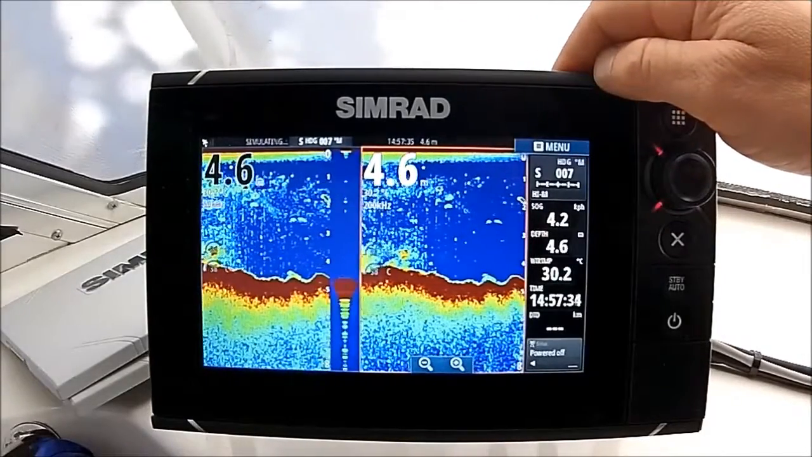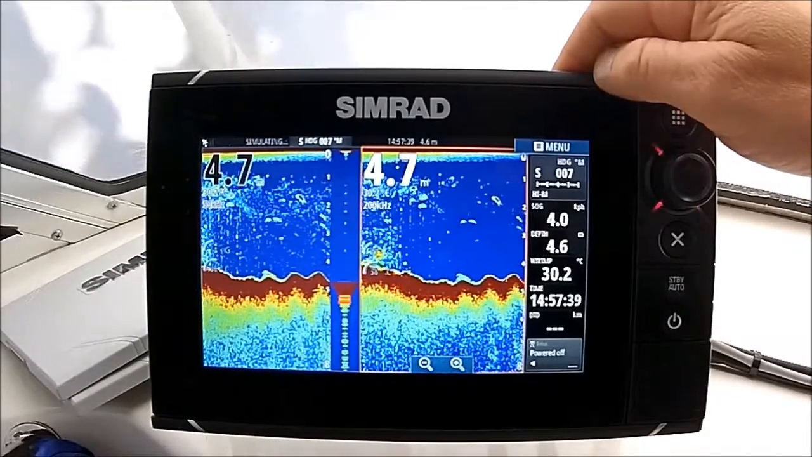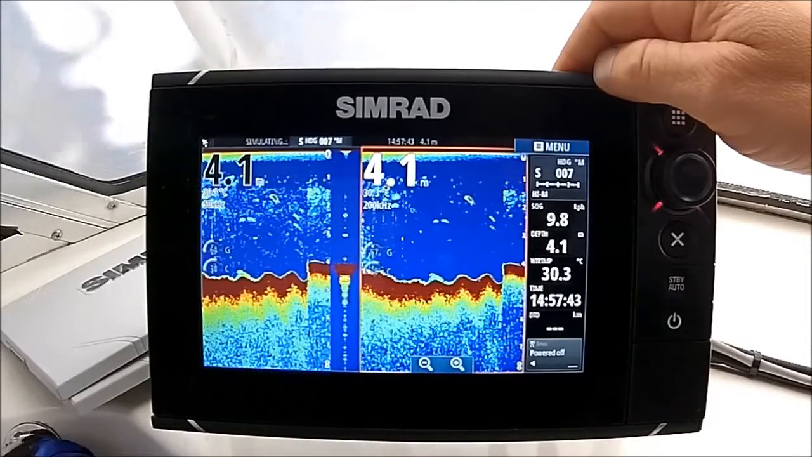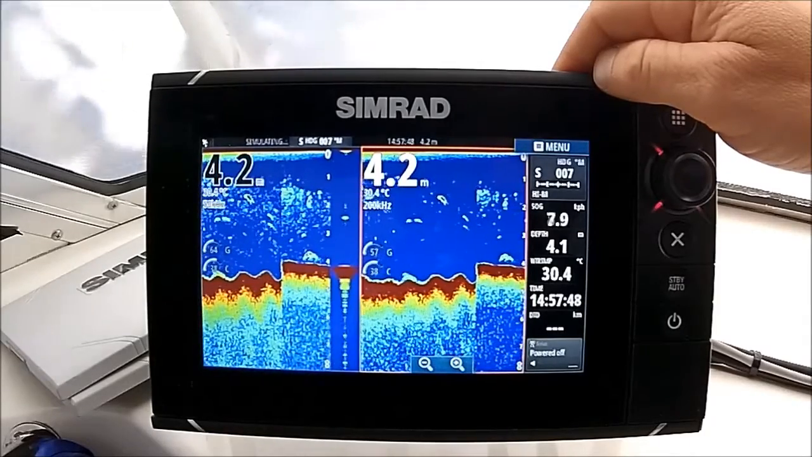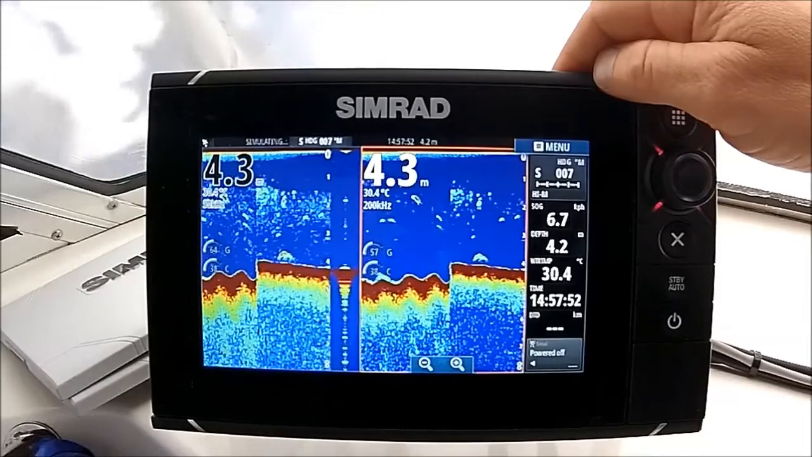Anyway, guys, look, that's pretty much it. Hopefully this has given you a little bit more of an understanding on how to tune your Evo2s out in that deeper water. Really, it does come down to getting out there and using it, having a play with it. You really can't do anything to hurt them. Don't be too worried about giving it a crack.